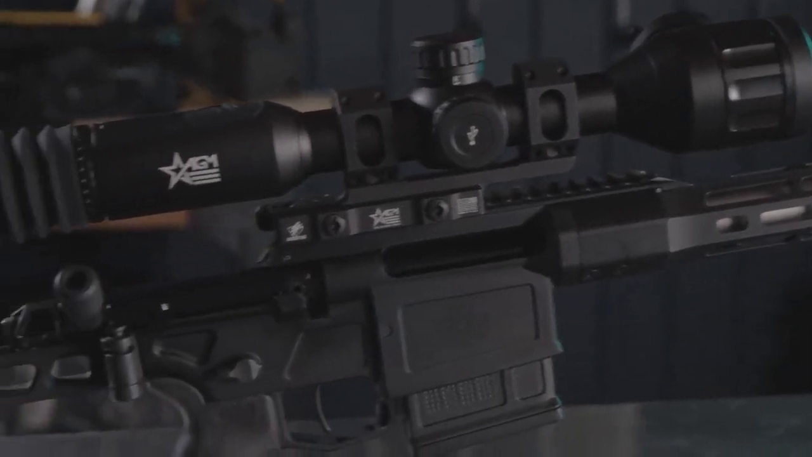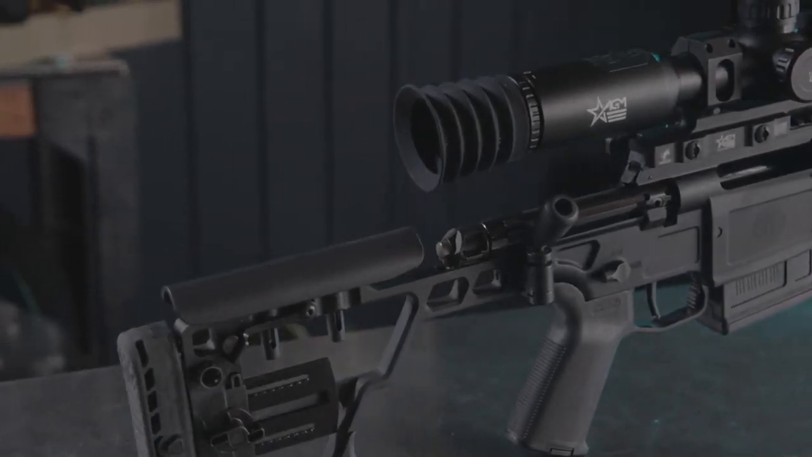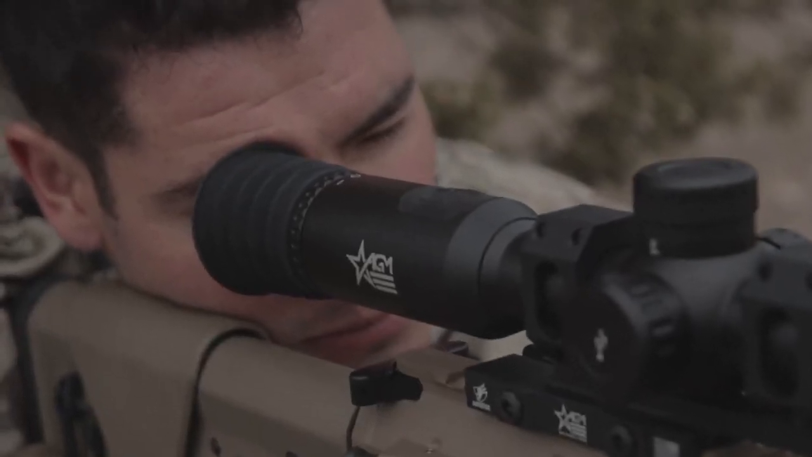So going to a more traditional body allows this eyepiece to come back closer to your eye, so it looks and feels more appropriate, more what you're used to feeling when looking through a standard scope.